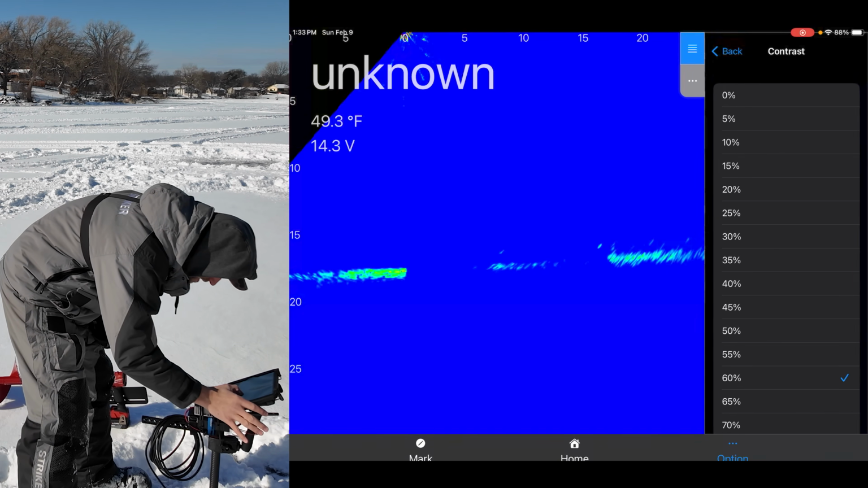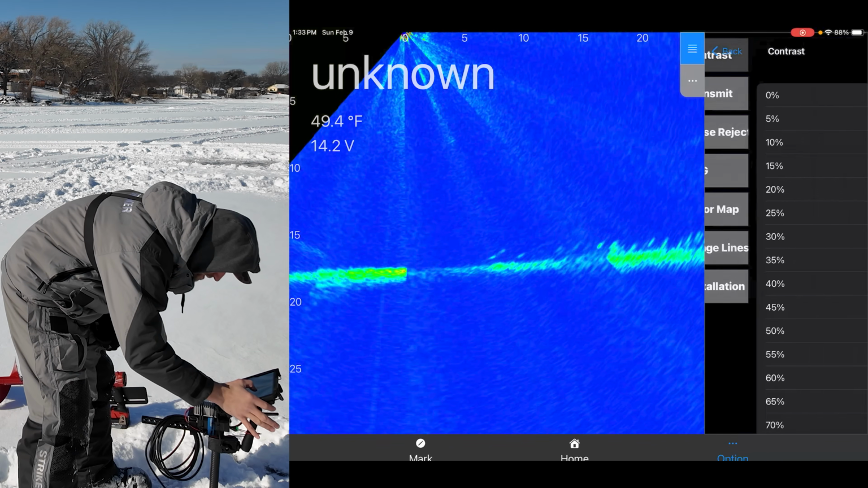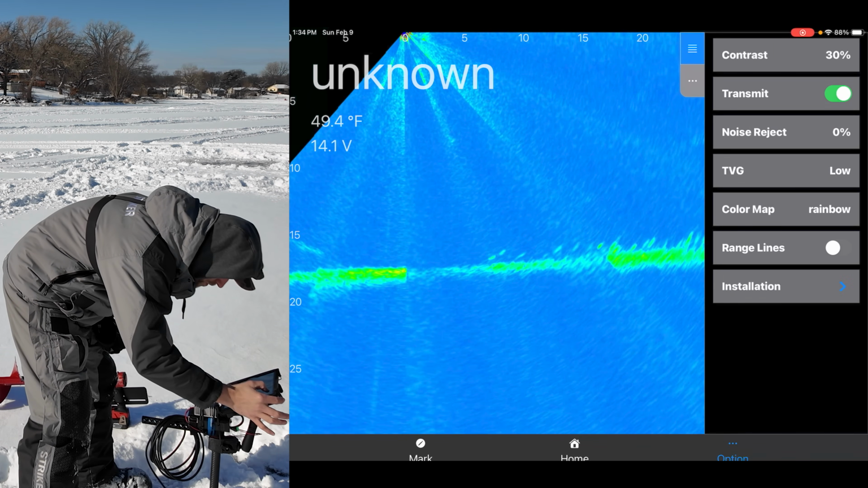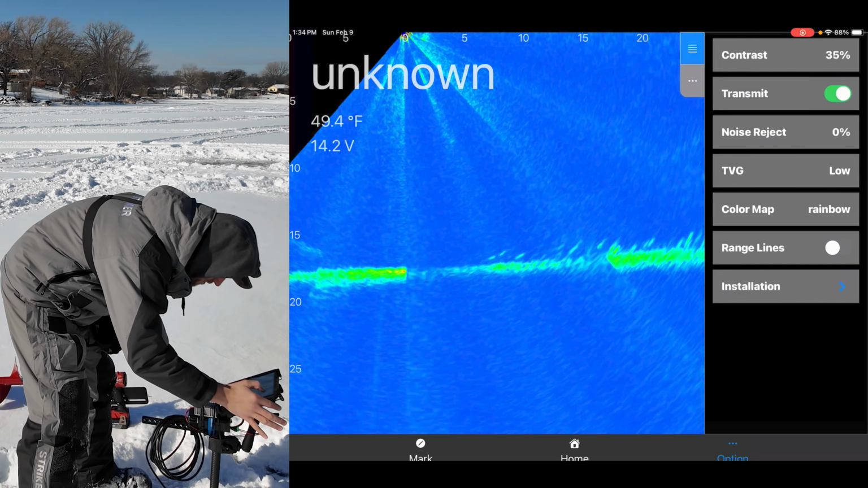All right, so let's go contrast. So contrast is interesting as we move it up and down. It's a pretty substantial difference here.